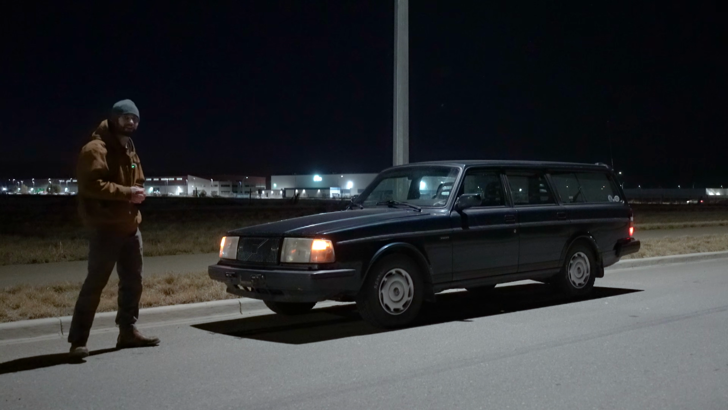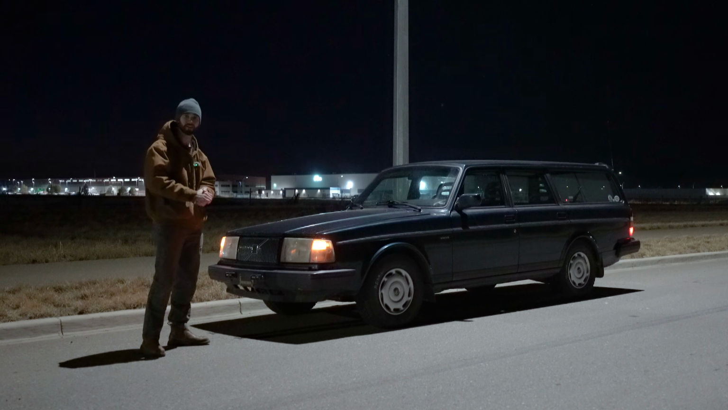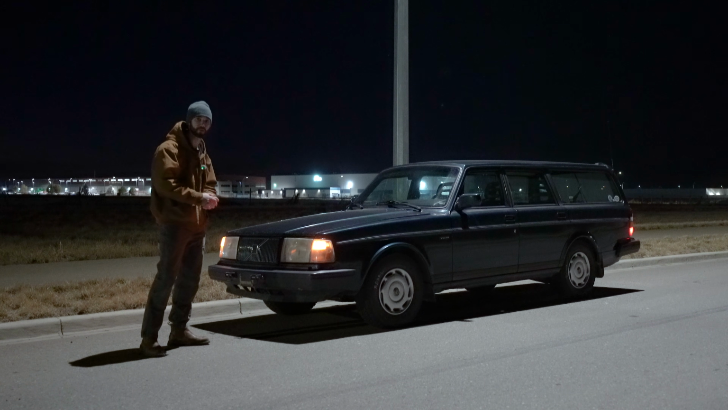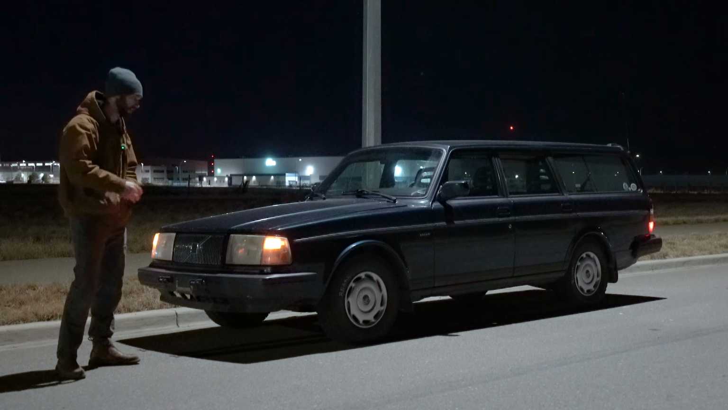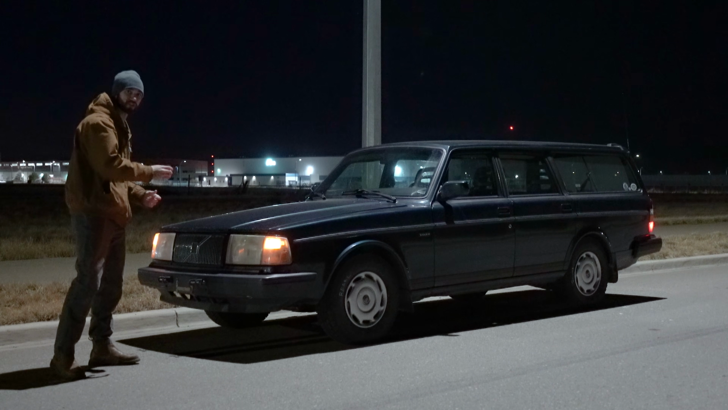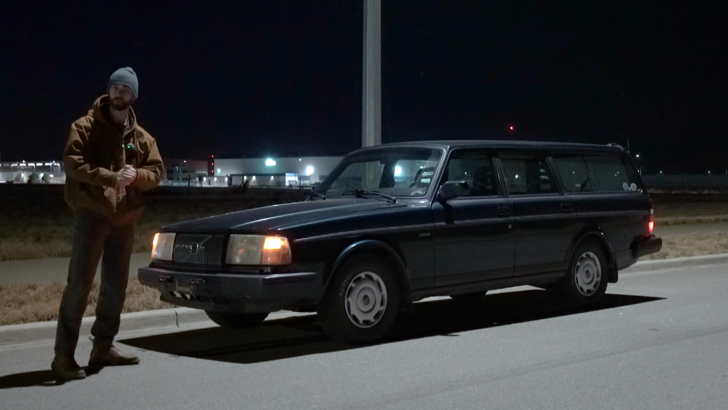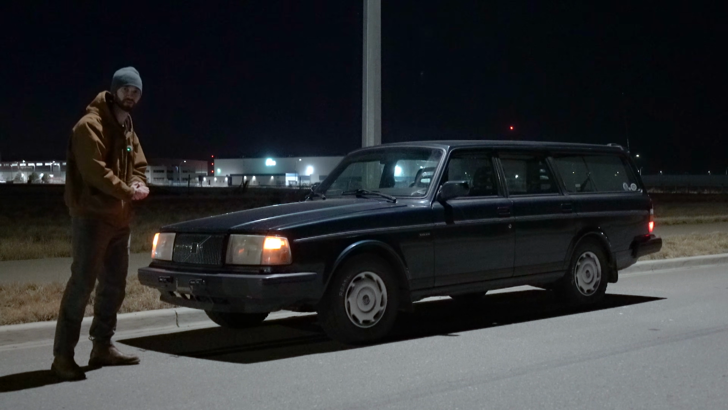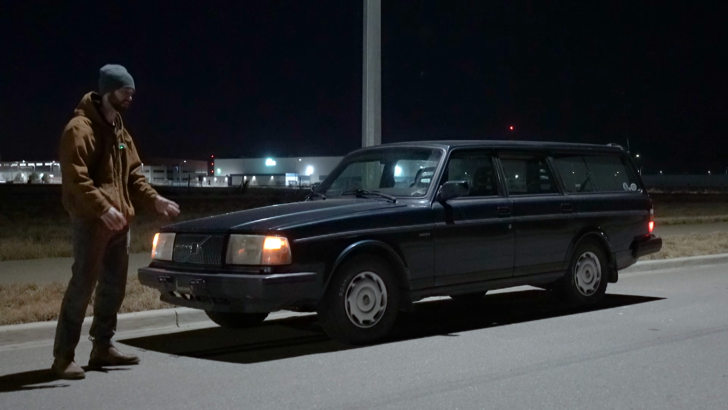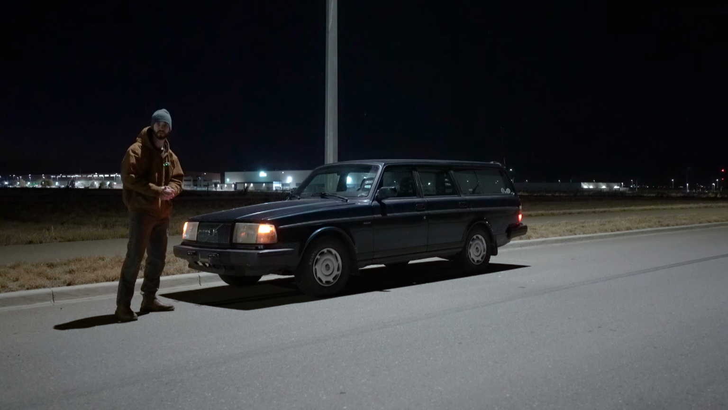This is my 1993 Volvo 240 Classic. It's the very last year that the 240s were produced over such a long span of time, starting in the 70s. It has the famously indestructible 4-cylinder B230F engine paired with a 5-speed manual transmission. Not to mention, of course, the Volvo 240s are all rear-wheel drive, making this an excellent, famous platform for many different reasons.